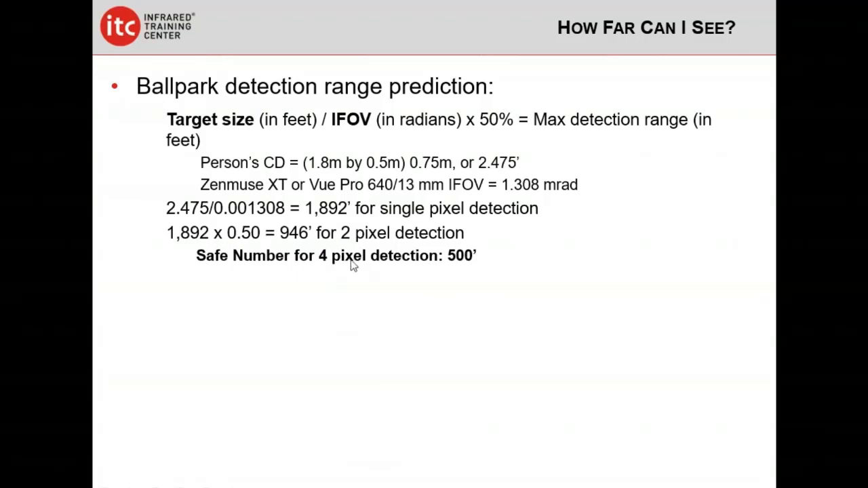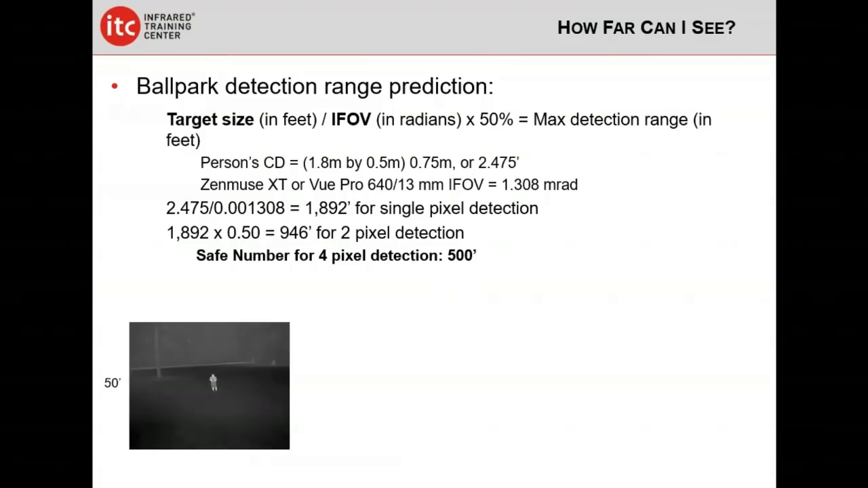Remember I said that I personally would rather use 4 pixels for detection because it's more reliable, so we have to do that again. I'm going to round that number up and say that our safe detection range is going to be 500 feet for this system, resolution and lens. Again, remember, this isn't taking into account weather, solar load, or any of that other stuff. In a perfect world, we're talking about 500 feet.